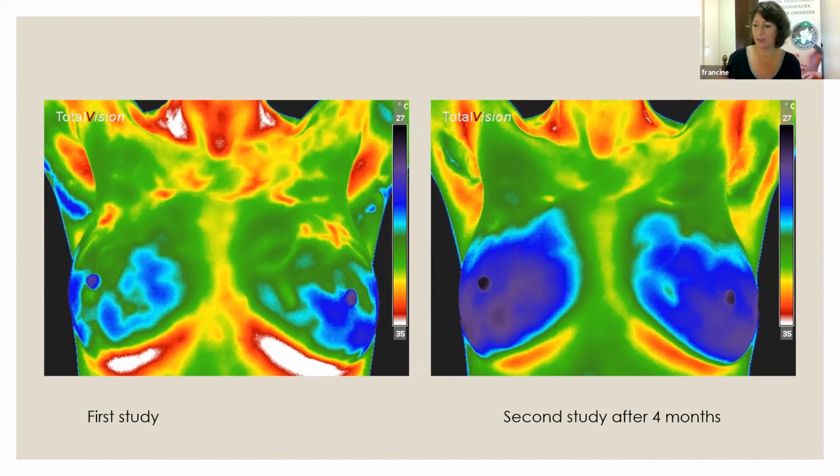What pathway is an inflammation following? That's knowledge about physiology and thermography to see what's going on here, and then you can give very good information and tips on what they can do.